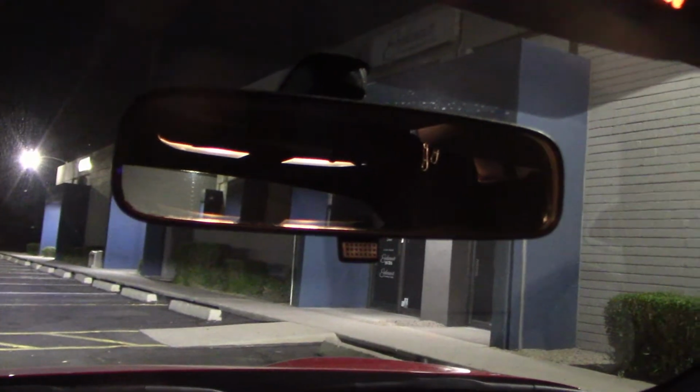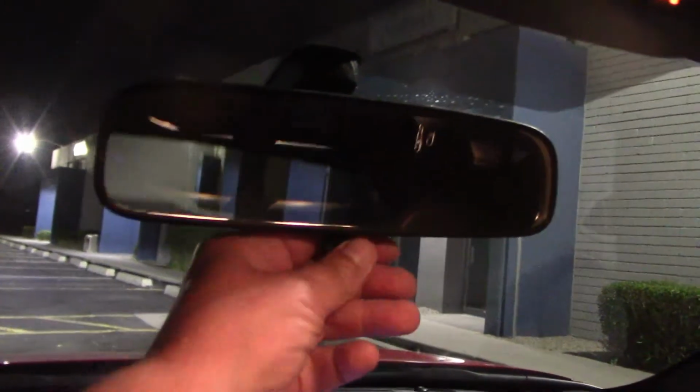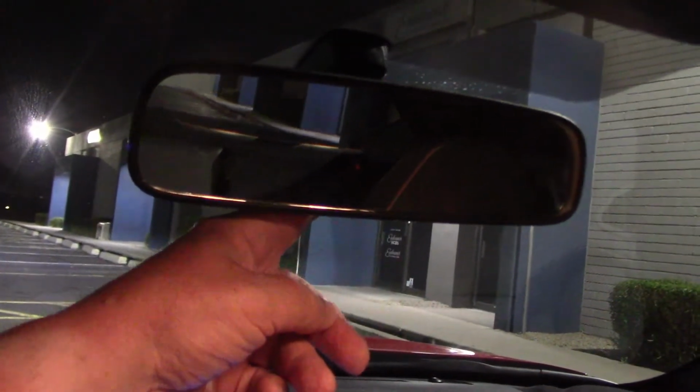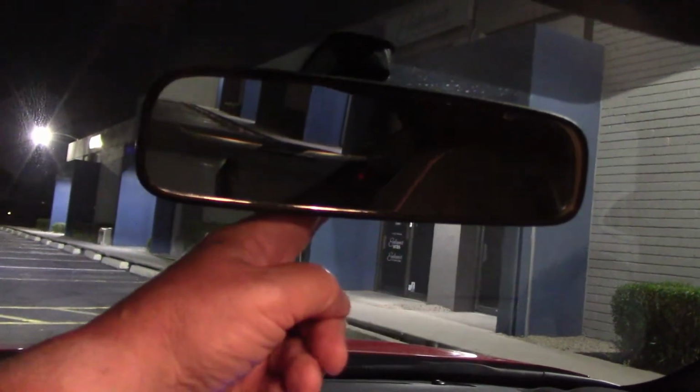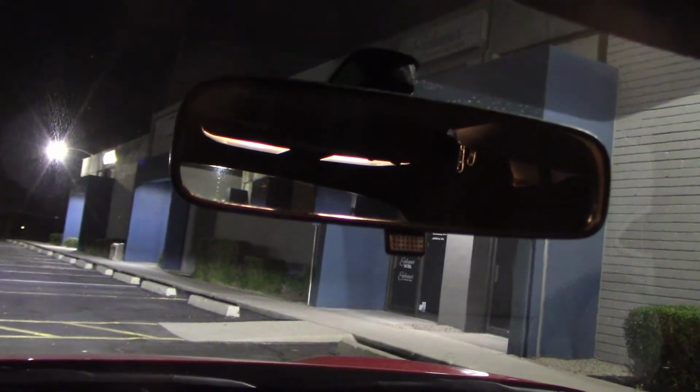If you watch my videos, I cannot stand auto dimming mirrors, especially if they don't have a disconnect switch, but here we get a simple manual system. On and off, flip of a switch. The way it should be in my book, but to each their own.